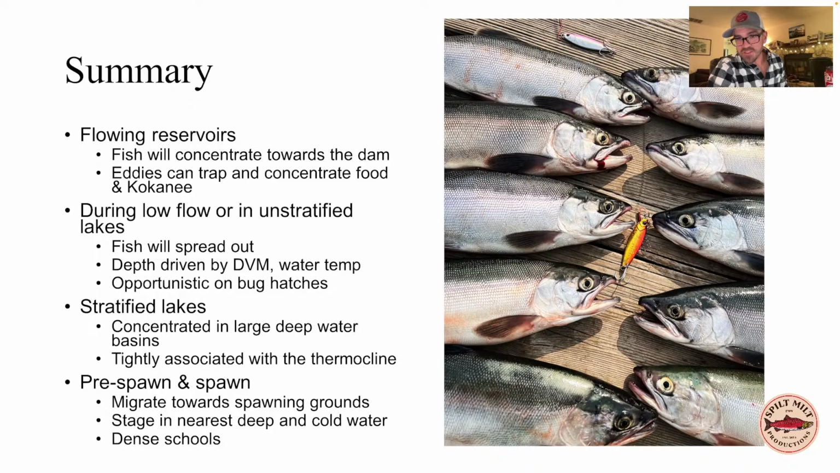Iron Albatross asks, this will be my first year going for kokanee. What is a good first-time lake in the spring? Well, it really depends on where you're at. I would look for lakes that have a very good surface bite in the spring. Not all of them do, but